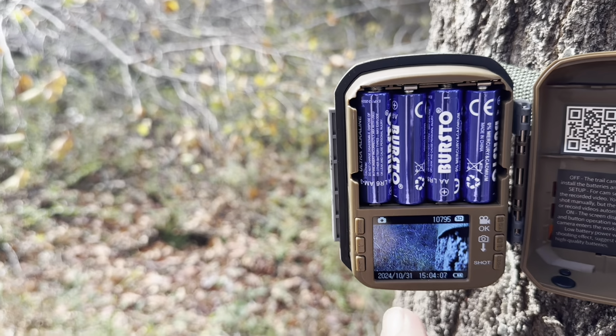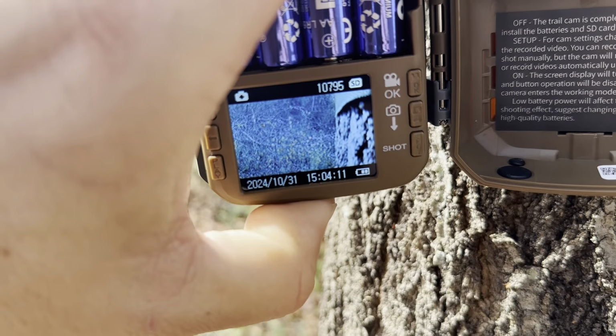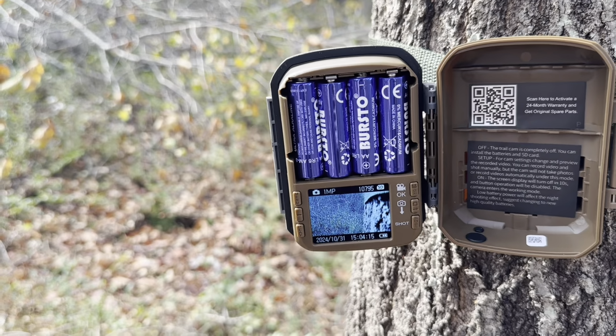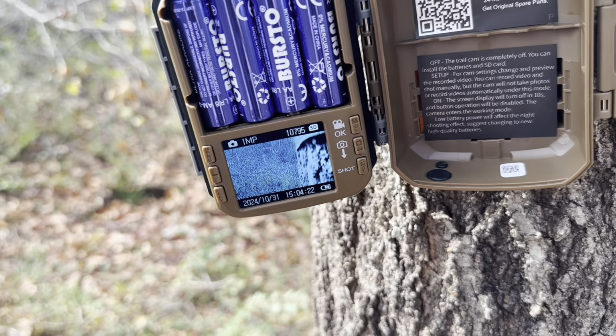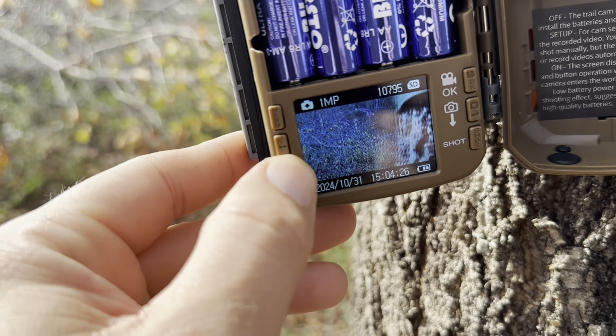So then it's going to be taking pictures. You can see the little countdown timer right there in the middle. It's going to be taking pictures or videos, depending on what you have this set to. I specifically have this set to do videos, and I have it for 30 seconds, as personally, I prefer to have videos with my trail cameras. Totally up to you which you prefer. But let me go ahead and show you what we've gotten so far.